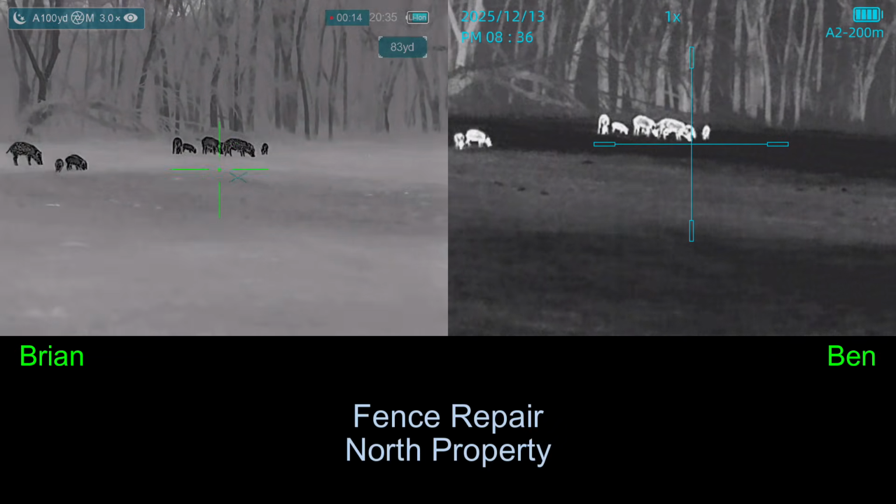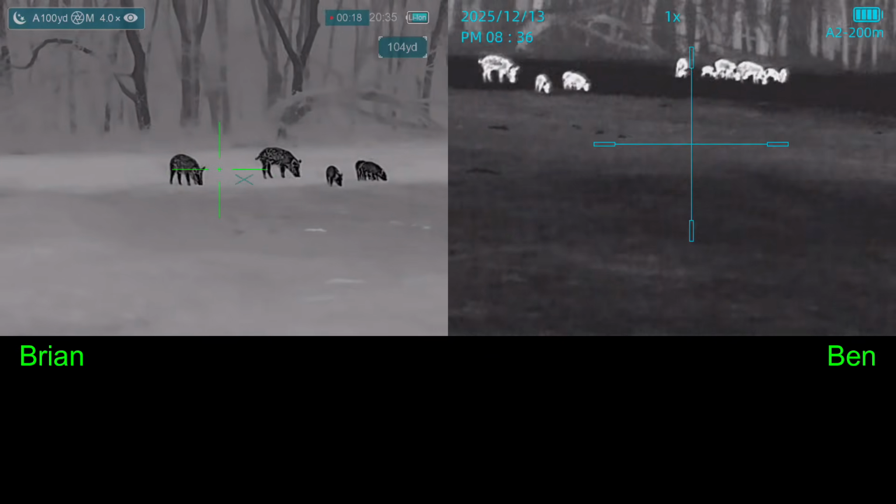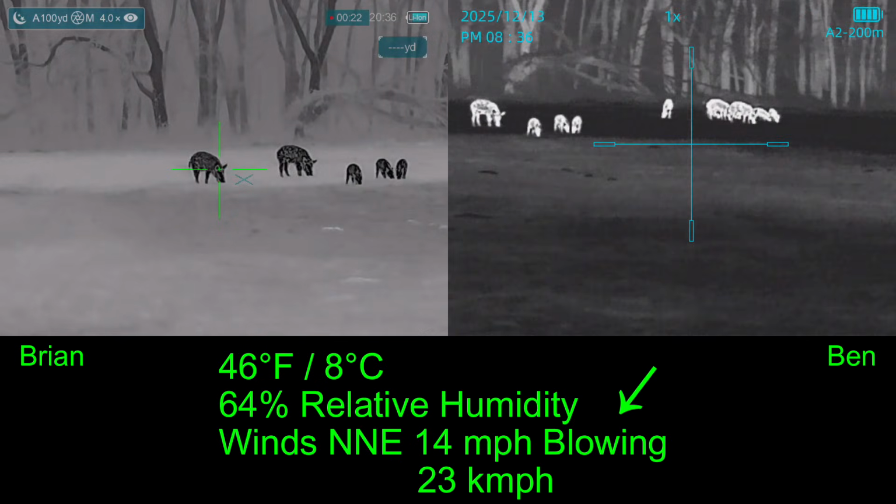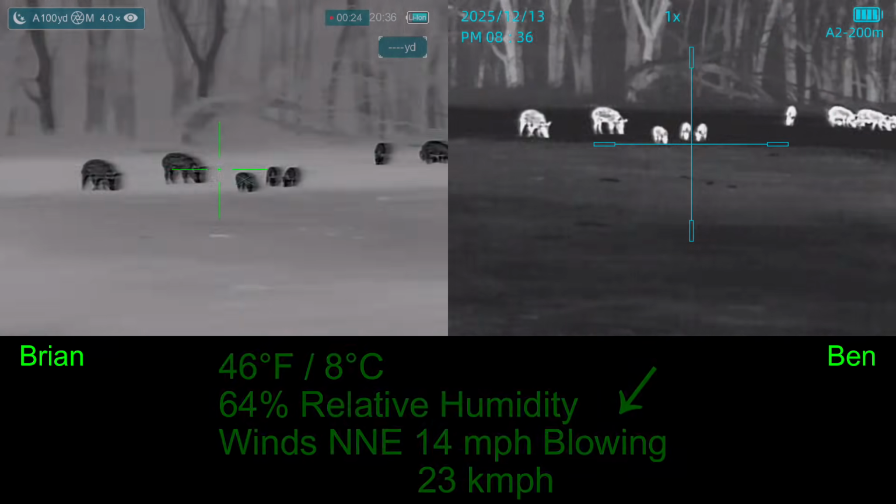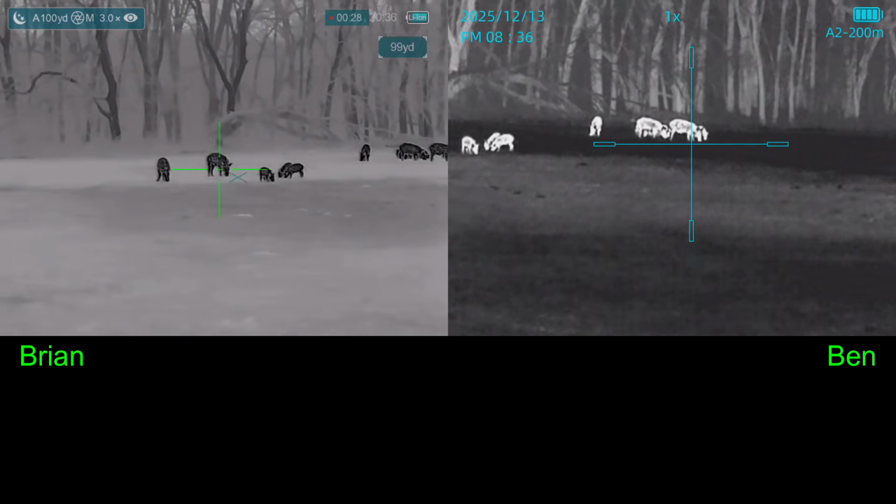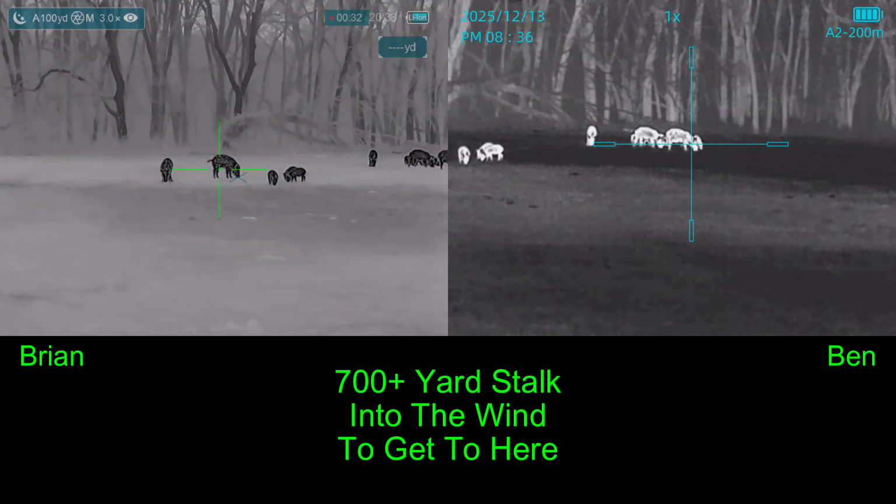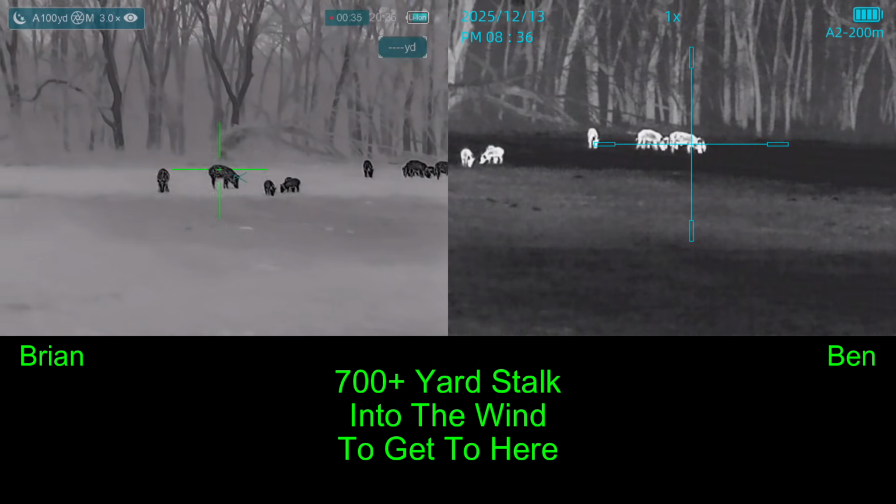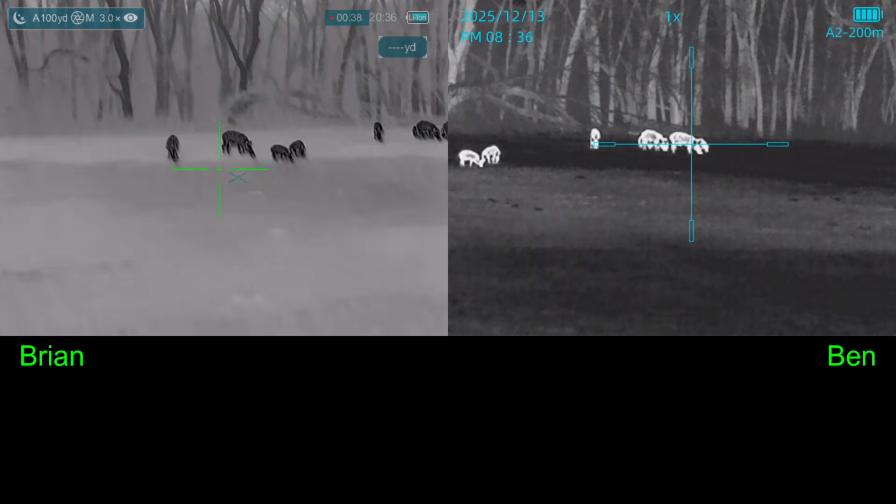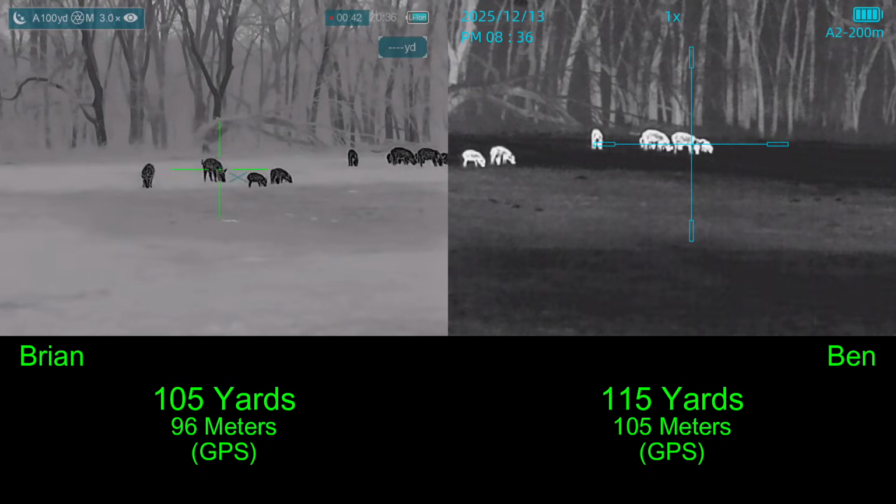I'll start in the back on the right. You guys start in the back on the right? Okay. You have a target. Shoot ready? Shoot ready. 3, 2, 1.